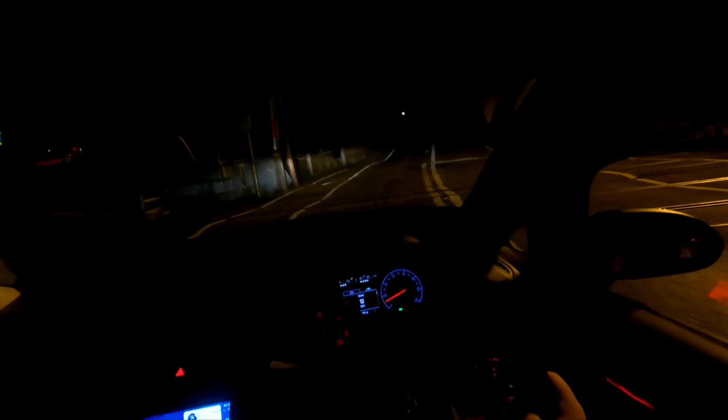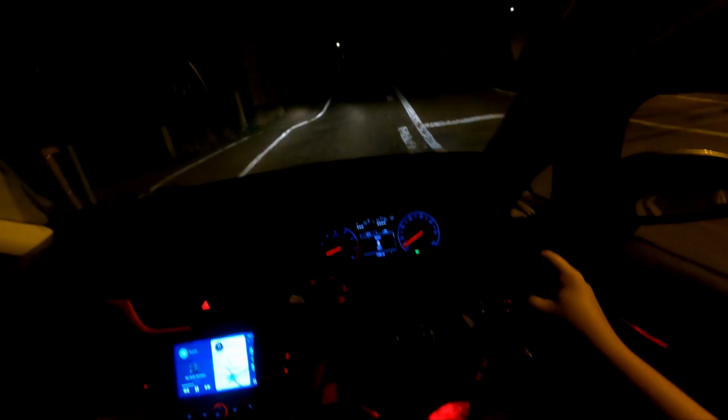Approaching a railroad crossing. Cheers, mate. Appreciate that, buddy. Oh, gotta slow down here. Almost ripped my exhaust off once up there. God, I think I've told that story 100 times.